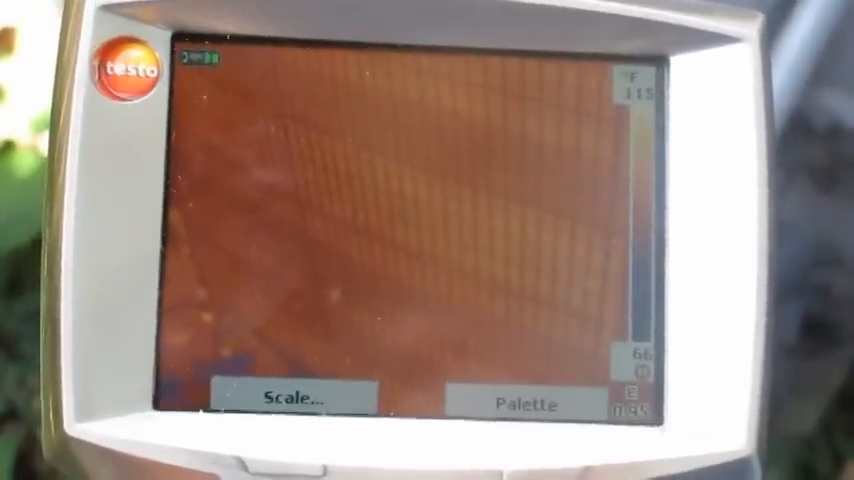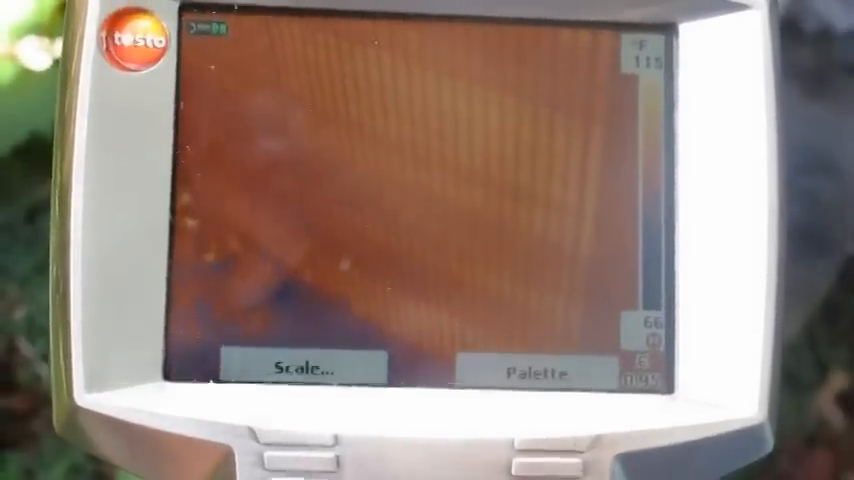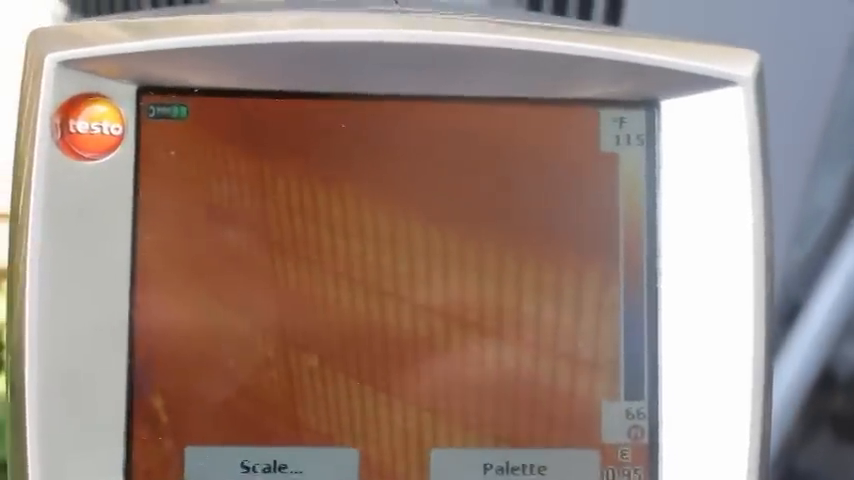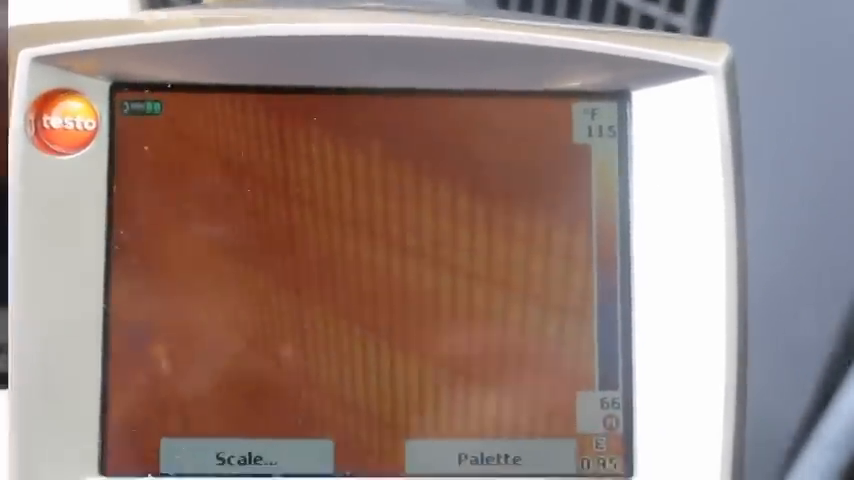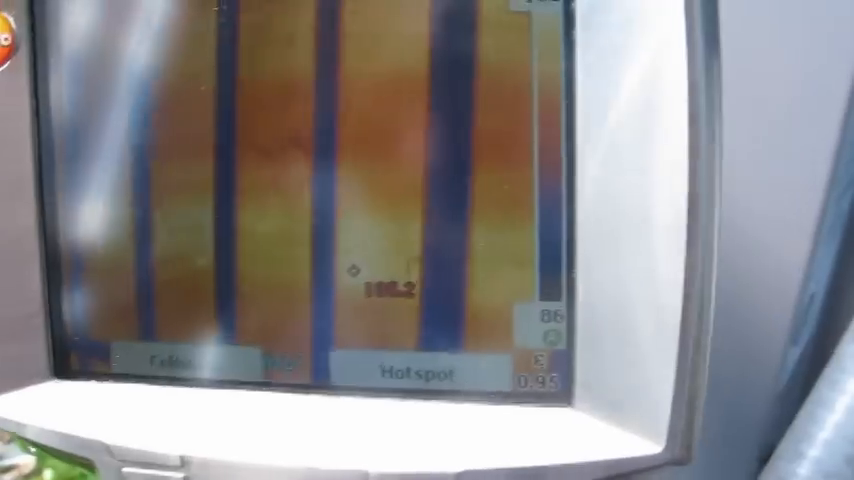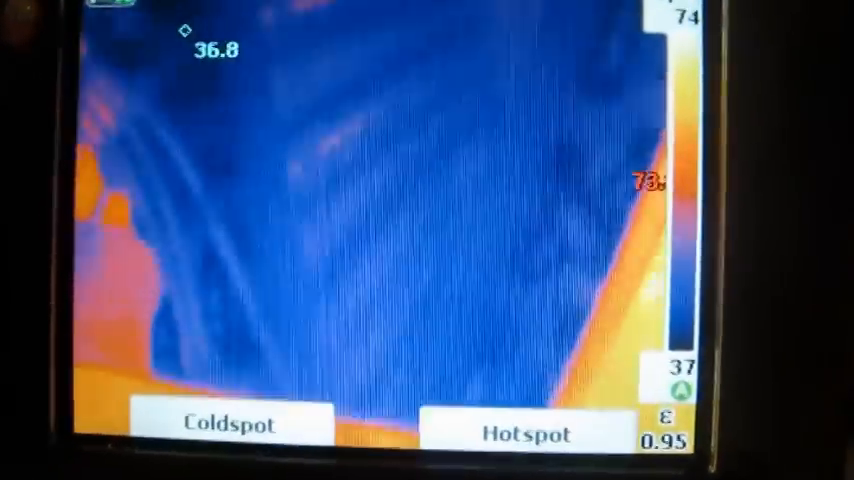Alright, one of the things you can do is come out here to your condenser coil, and you can scan the coil to make sure that you're not overheating anywhere. You have refrigerant coming in at about 122 degrees, 123 degrees, and refrigerant coming out at about 105 degrees, 106 degrees. And you can check your evaporator coil.